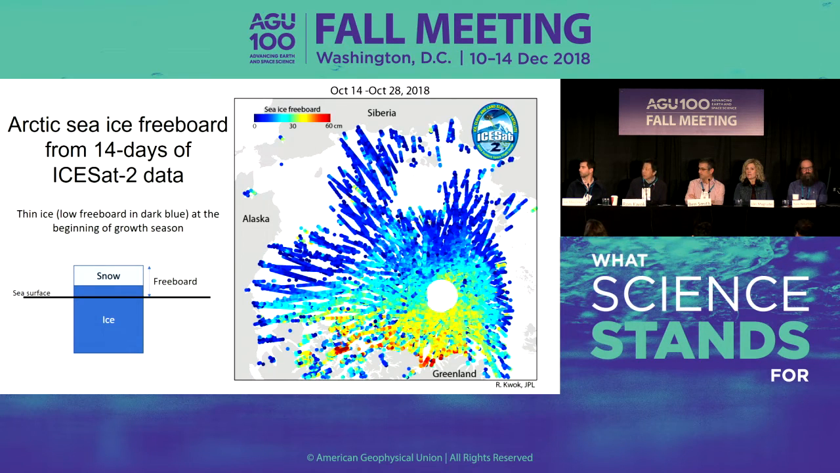And at this time, this is the start of the growth season in the middle of October, and we can see the ice edge, and around the ice edge we have very, very thin ice, and that's what's expected because we're seeing the initial growth and advance of the ice cover as it covers the Arctic over the next month or so. And so we're going to be using this to continue the record of ICESat-1 in terms of mapping ice thickness and freeboard, as well as the other